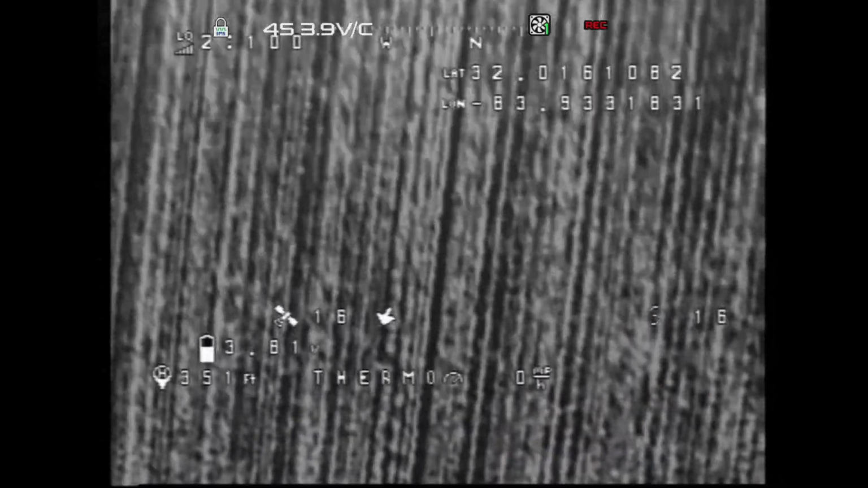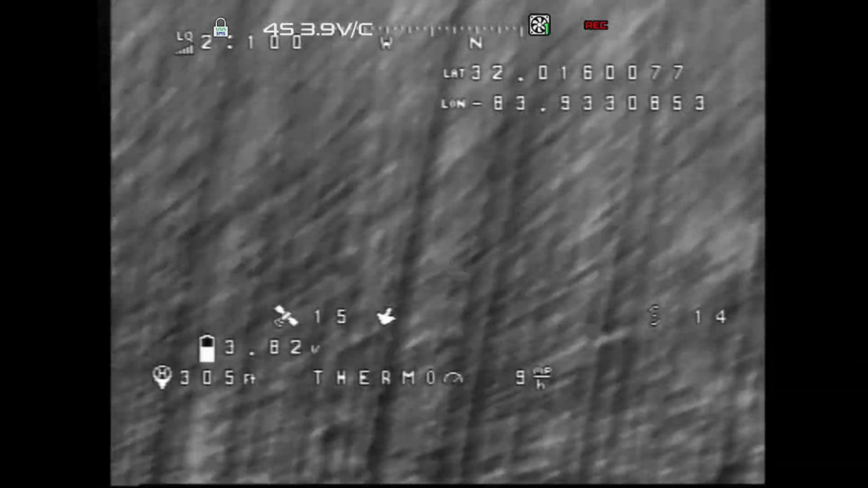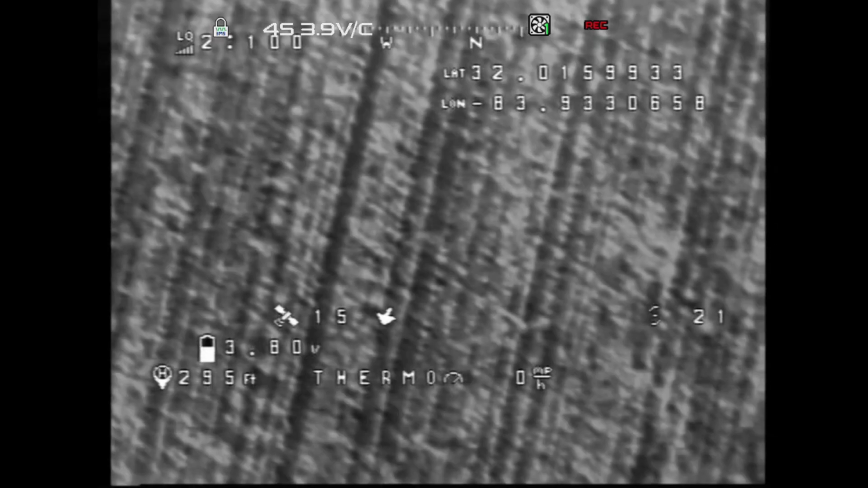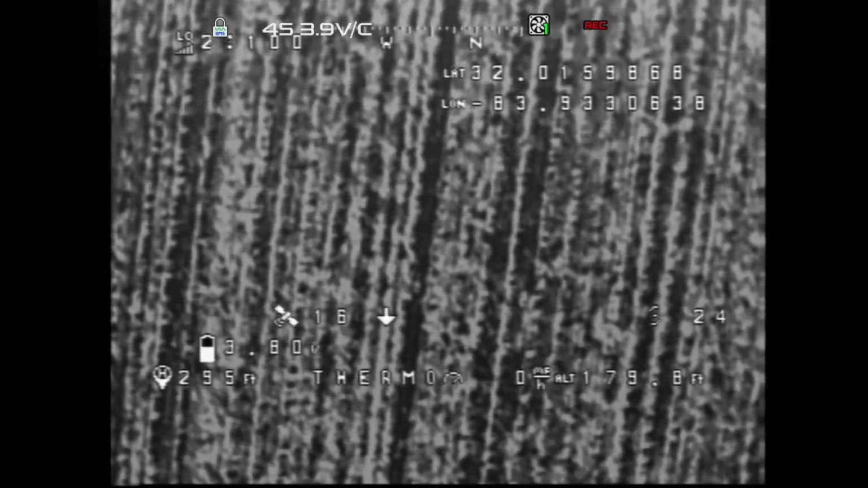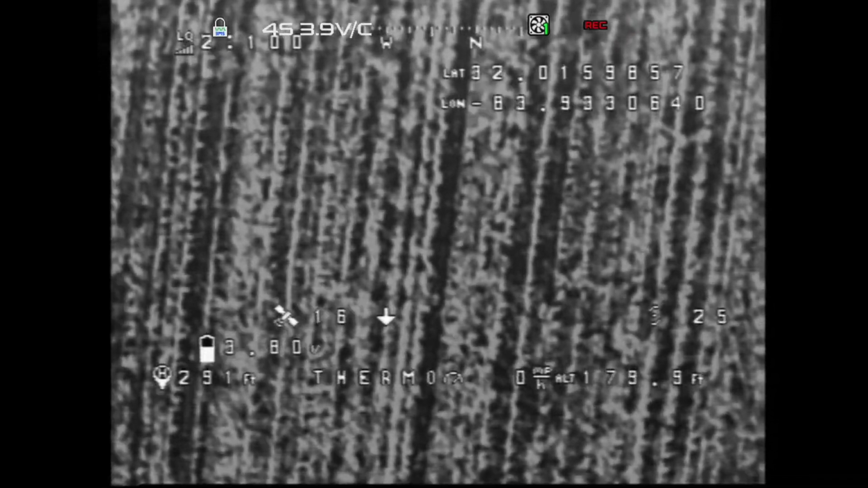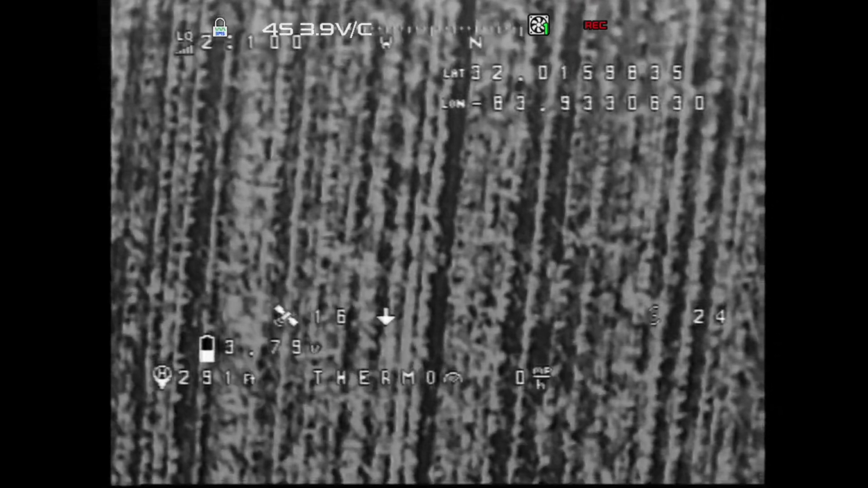Bring it down. A little shaky. 215. 183, 181. Center the stick maybe. So my stick's about center right now.